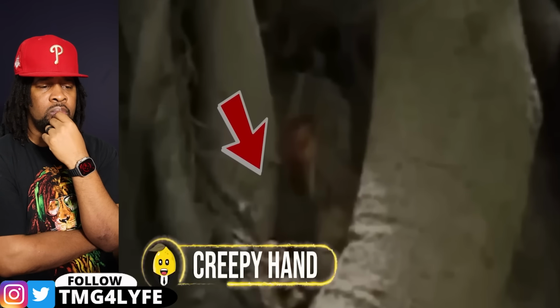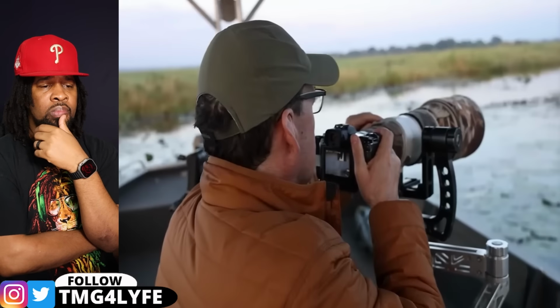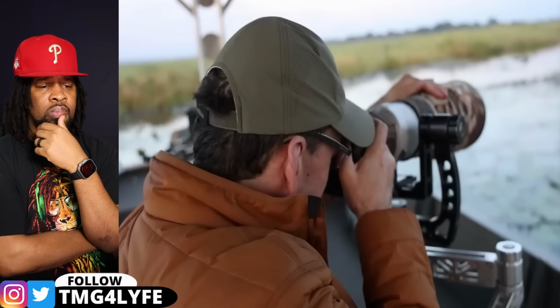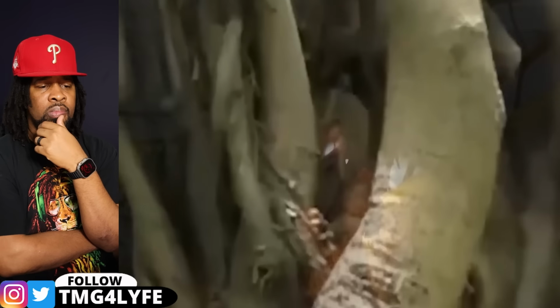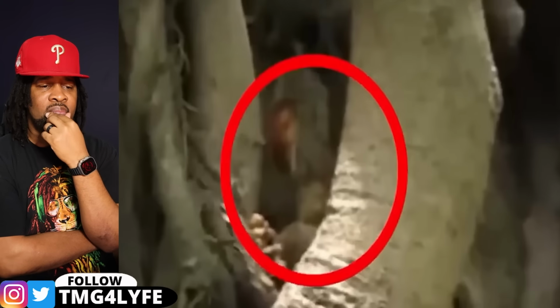Creepy hand. During an African forest safari, a tourist captured some seriously intriguing footage. Nestled inside a tree was a creature that, at first glance, looked like a baboon. But as the camera zoomed in, its face revealed features unlike anything you've ever seen. It was strange, almost creepy.